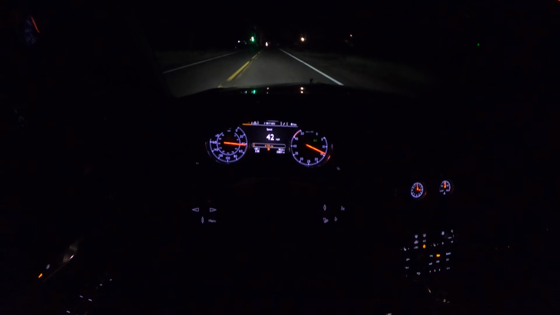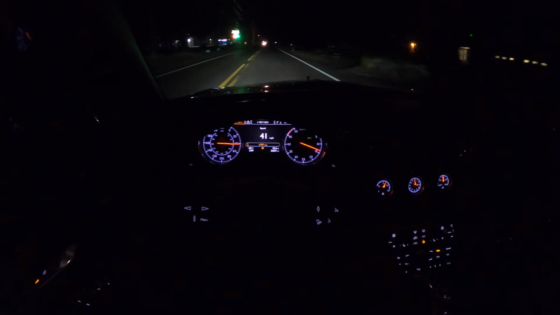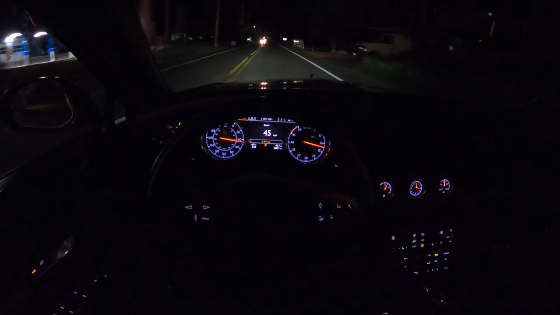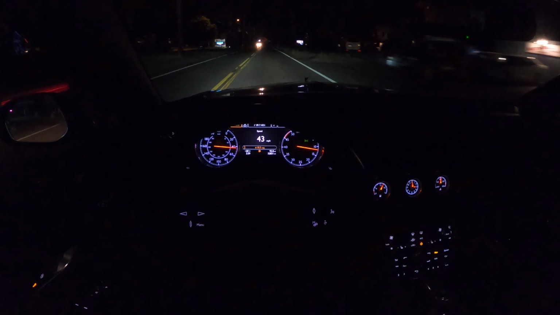Let this warm up a little bit, but it's incredible how it just gets up to speed with almost no throttle. It requires such little effort to do its job. This engine is all about torque, and it feels glorious under your right foot, even in comfort mode.